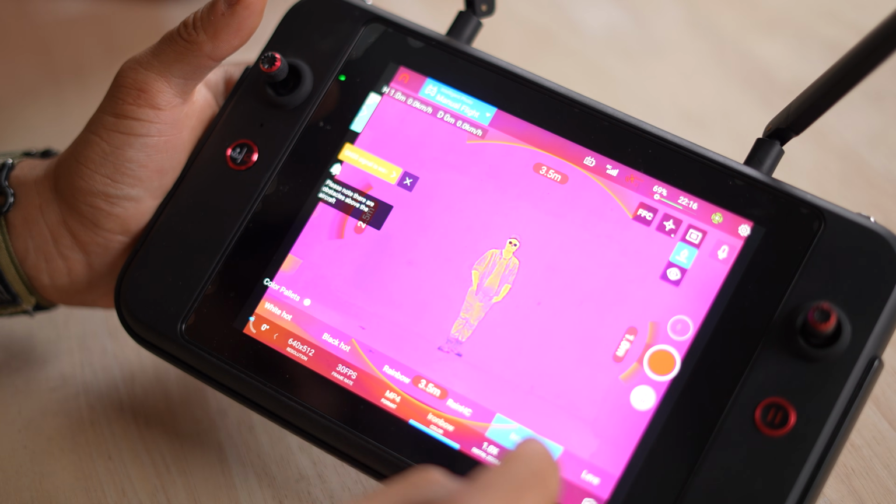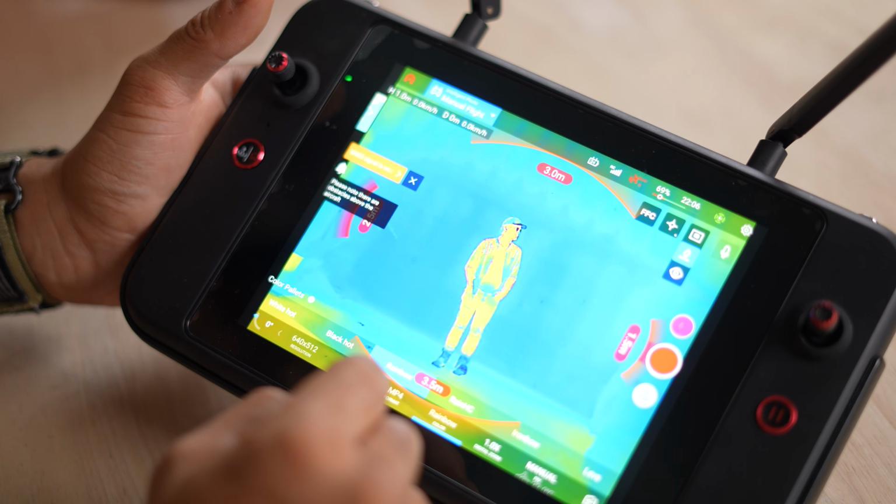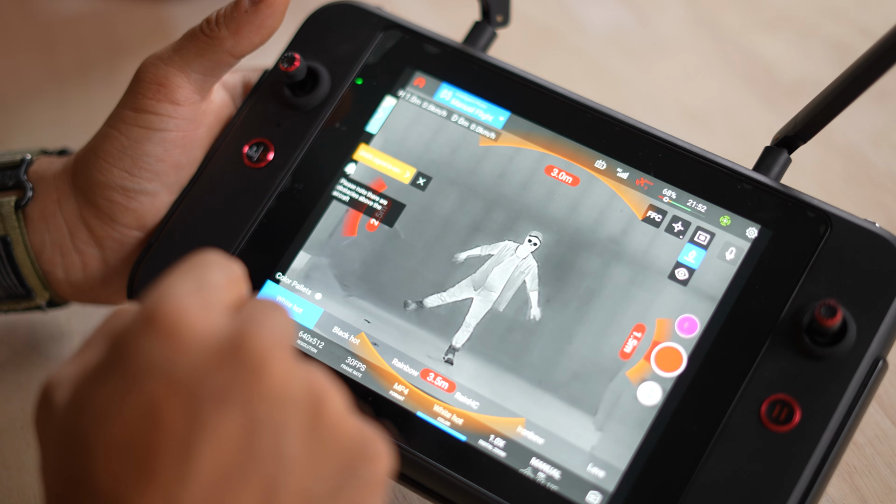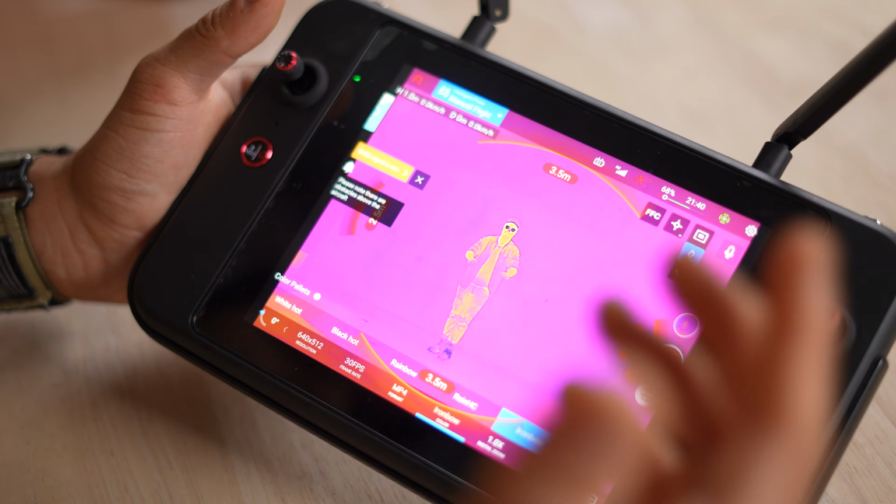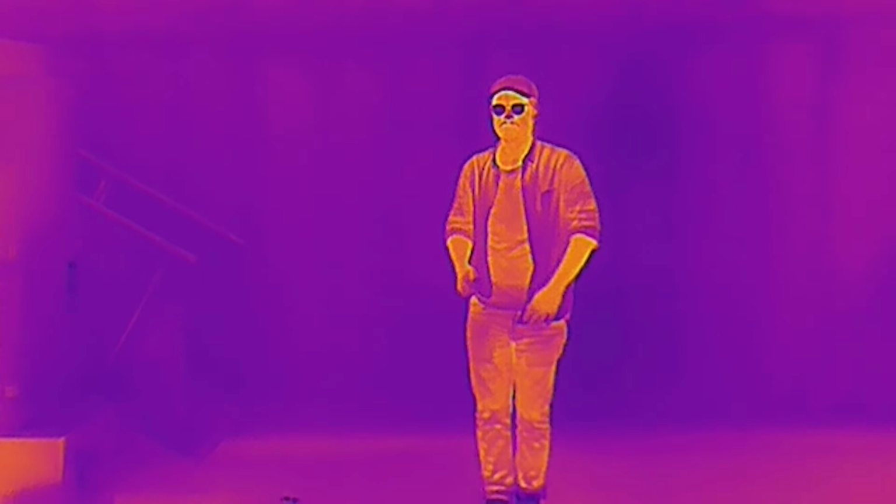So we can change our colors. This is Rain HC. I don't really like that one. Rainbow is okay. Black hot, so anything that's hot is going to be black. White hot. Back to Iron Bow. Iron Bow is, personally, my favorite one. And then of course we can zoom in. So you can actually zoom in a lot.